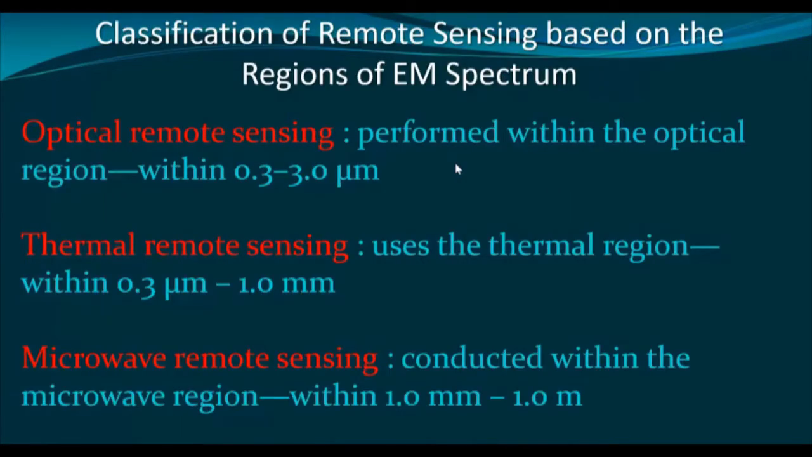If we classify remote sensing based on the regions of the electromagnetic spectrum in use, it can be classified into three broad categories. One is optical remote sensing, performed within the optical region of the electromagnetic spectrum, that is from 0.3 to 3.0 micrometer wavelength.